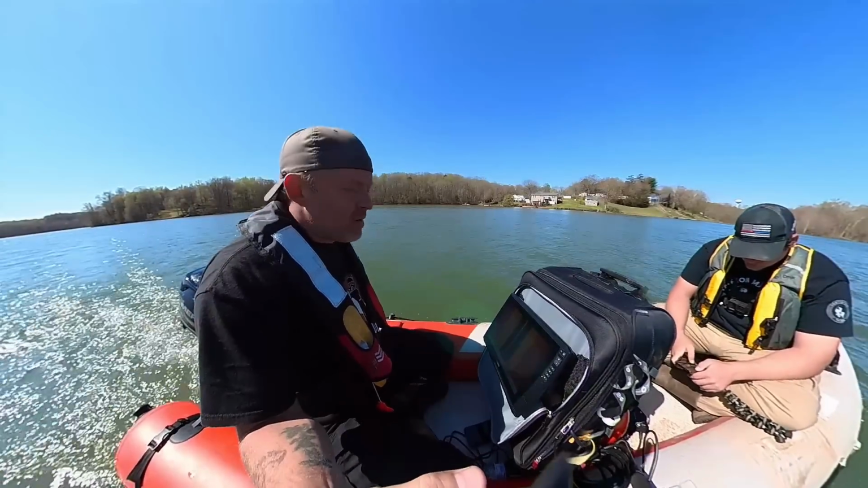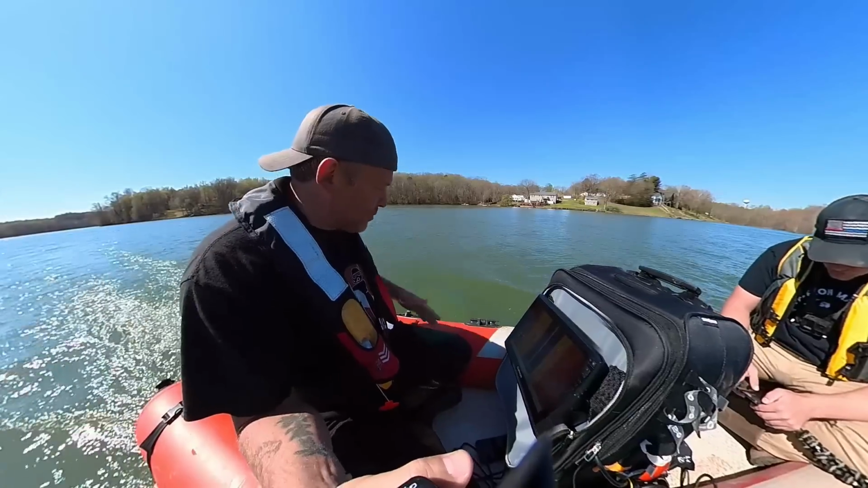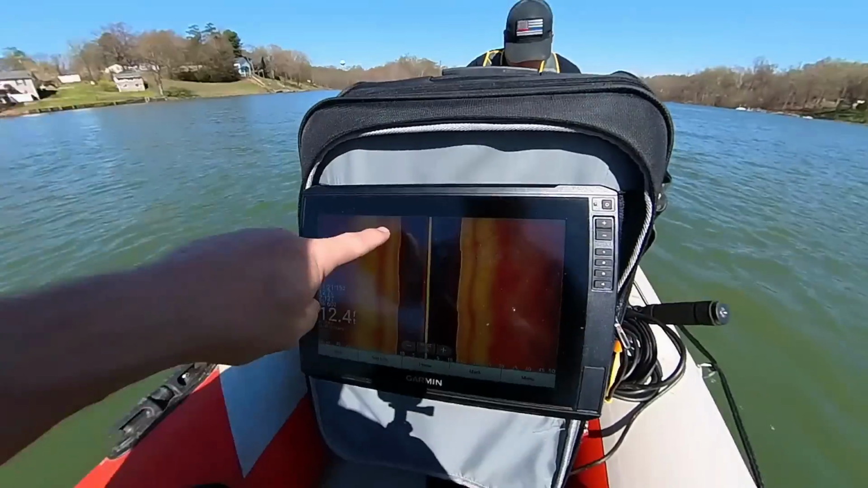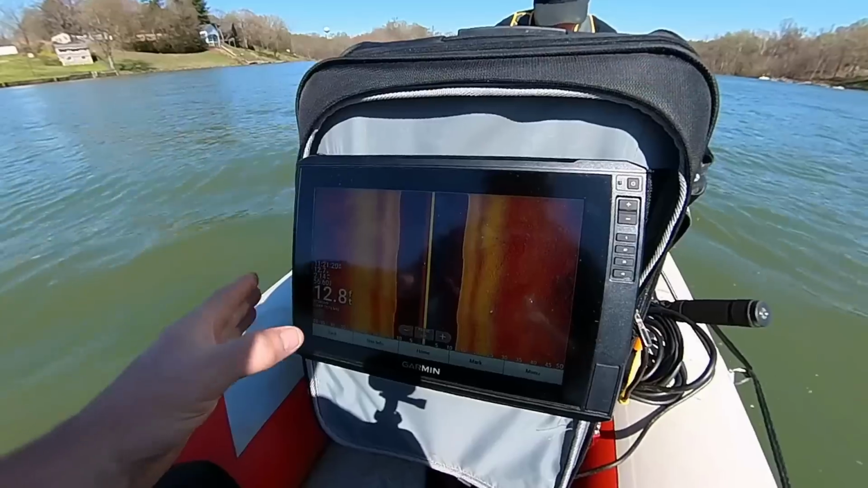Now, here's what I don't know. Is that water column, like, is there a black space? Will we miss something in deeper waters with all that water column? Or is 12 feet right here literally what's under the boat? So are we missing something or are we not?